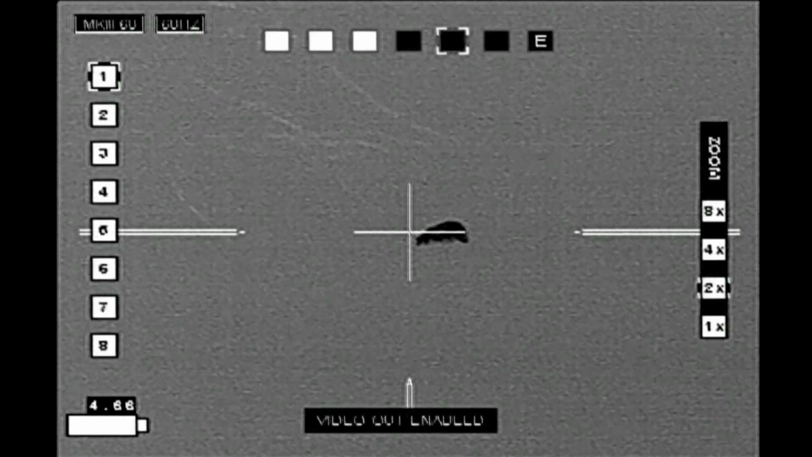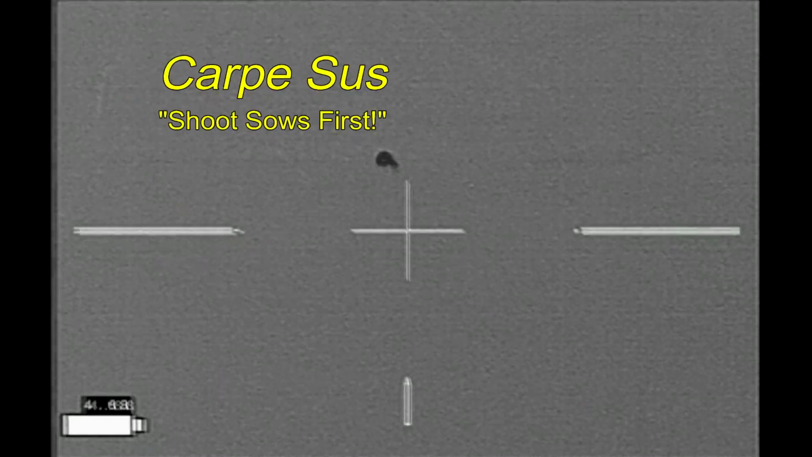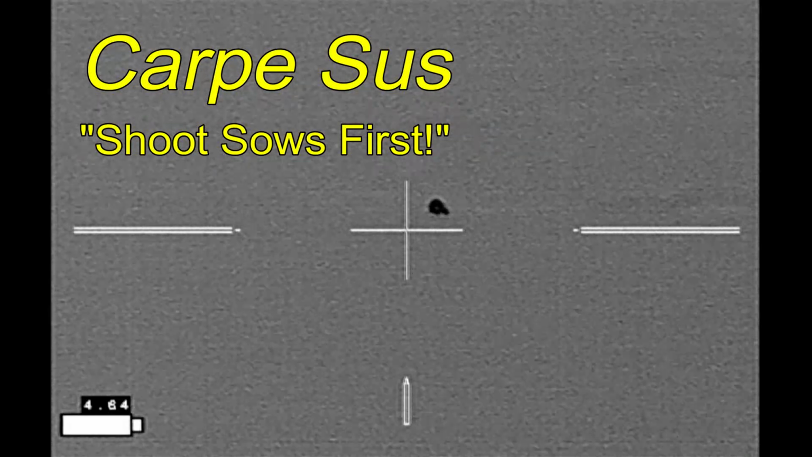Well, did you see that? I'll do it again in slow motion. Just as I was getting lined up on this hog, it disappeared down into the creek. Well, I followed the hog down into the next pasture, Carpe Sus. And it's way off in the distance already.